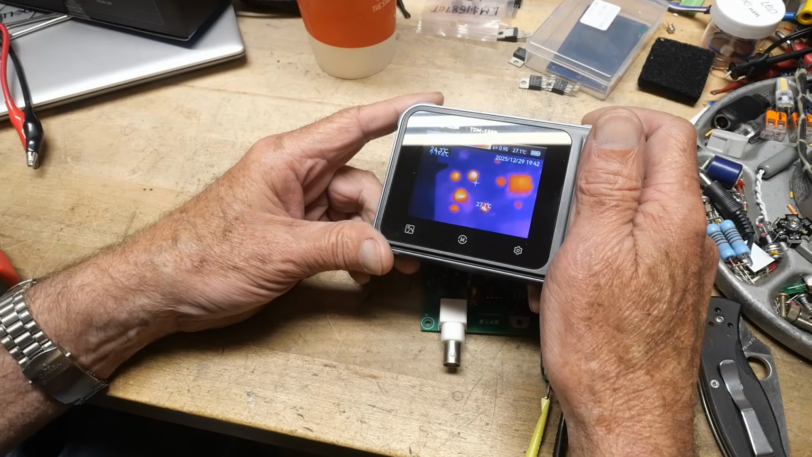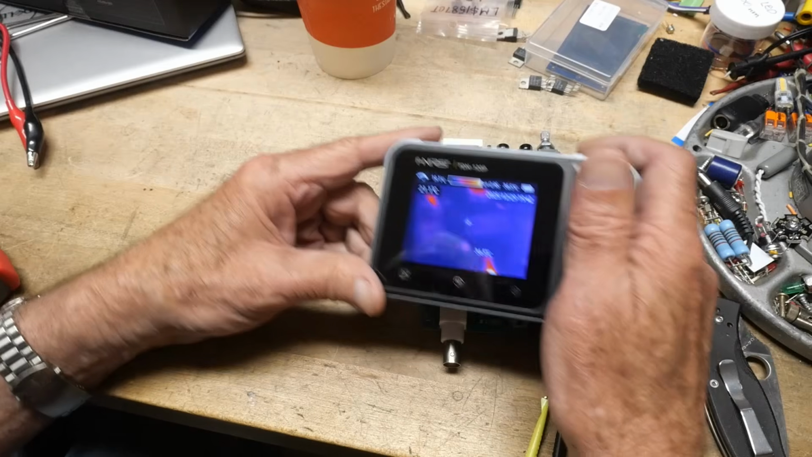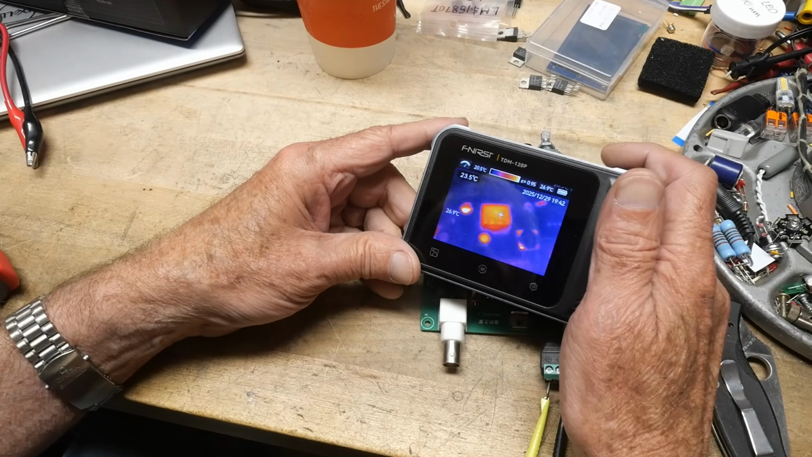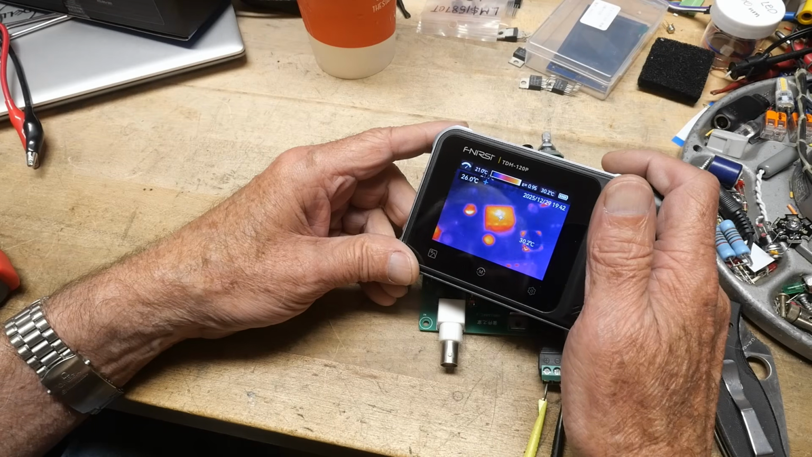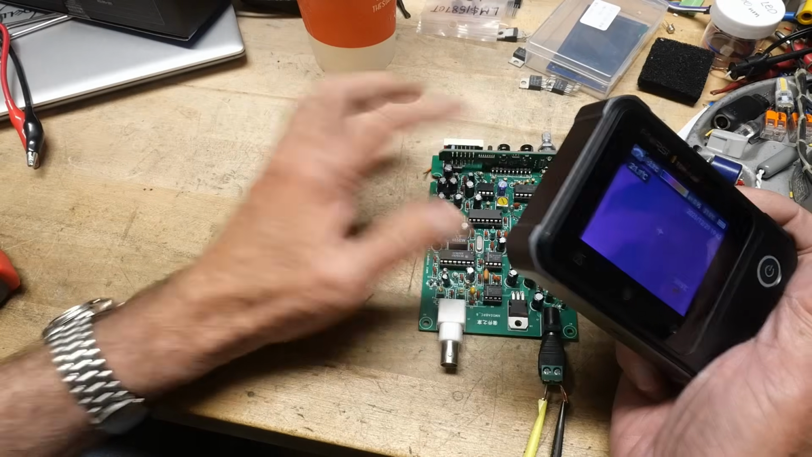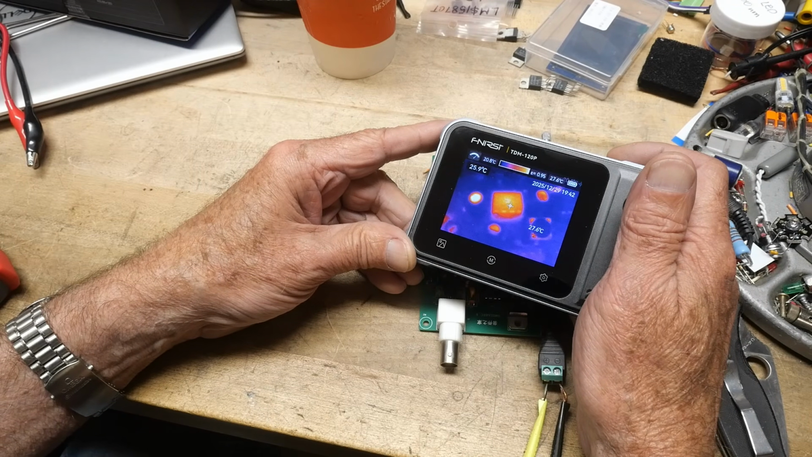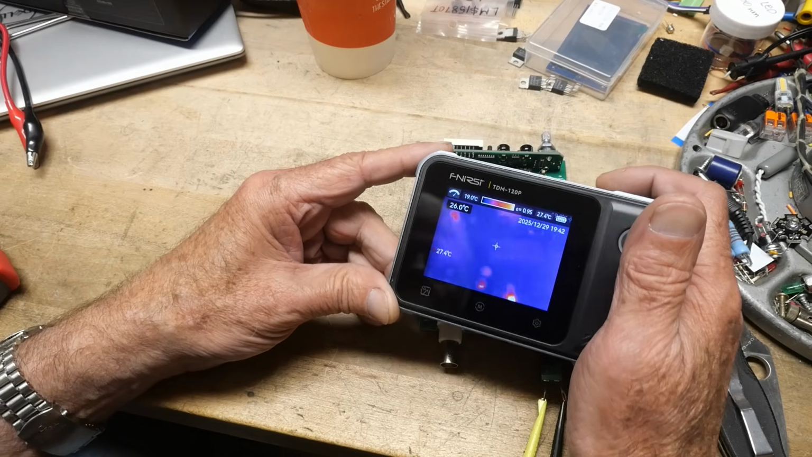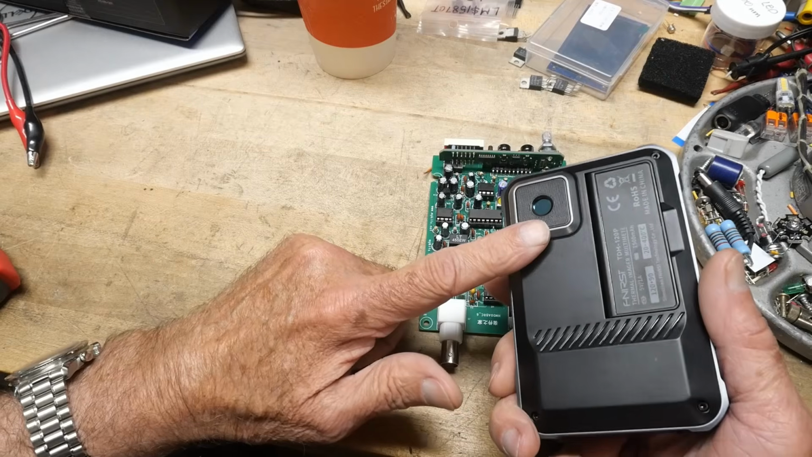And looks like there's some parts over here. Now, some of these are reflections of the lights above, so those aren't really hot. They're measuring what's reflected as hot. But here's an IC, and it's measuring about 25.9. Okay. Now, what I'm really interested in is that it doesn't have a macro lens.